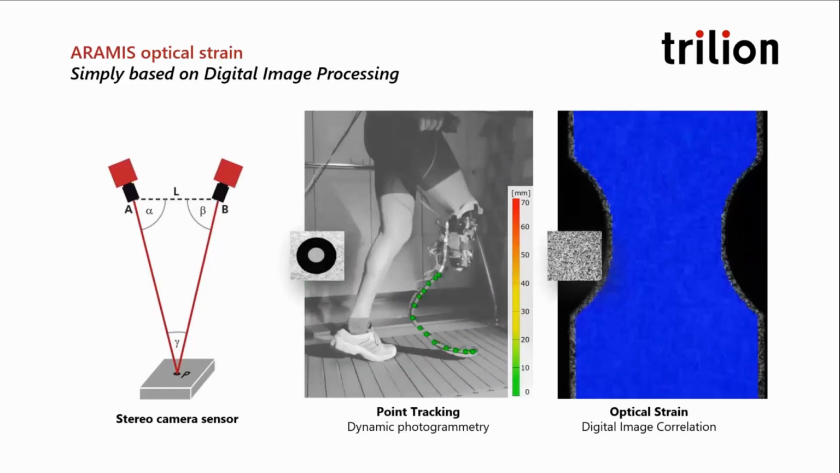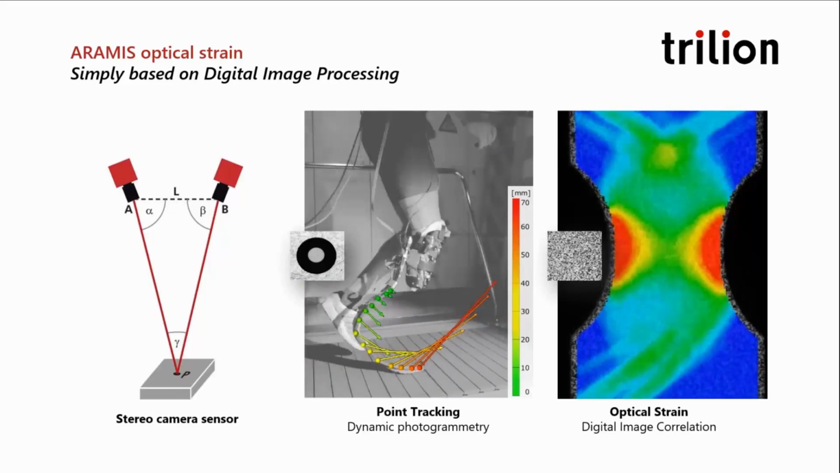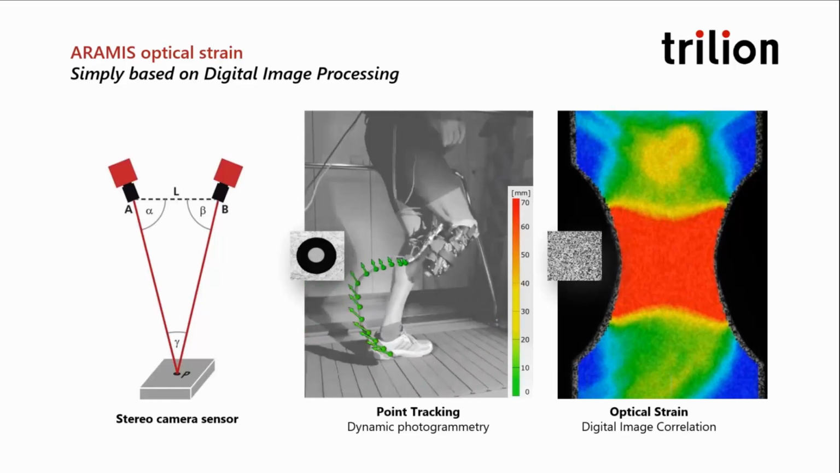ARAMIS can also use a stochastic pattern on a surface to create thousands of tiny dots that the software divides into subsets for tracking strain, both principal and directional.